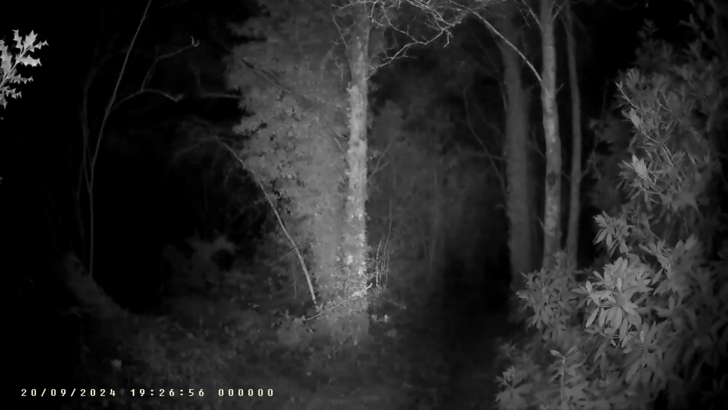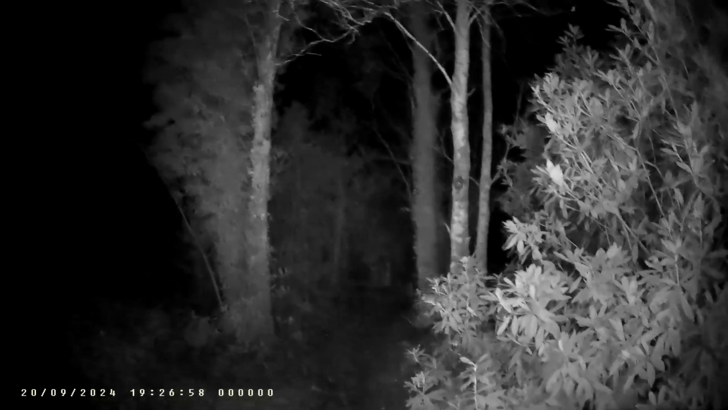Every time I bring a torch here, I end up hearing the howls of wolves. That is because there is a wildlife park near here, and the guy has a lot of wolves in that park.